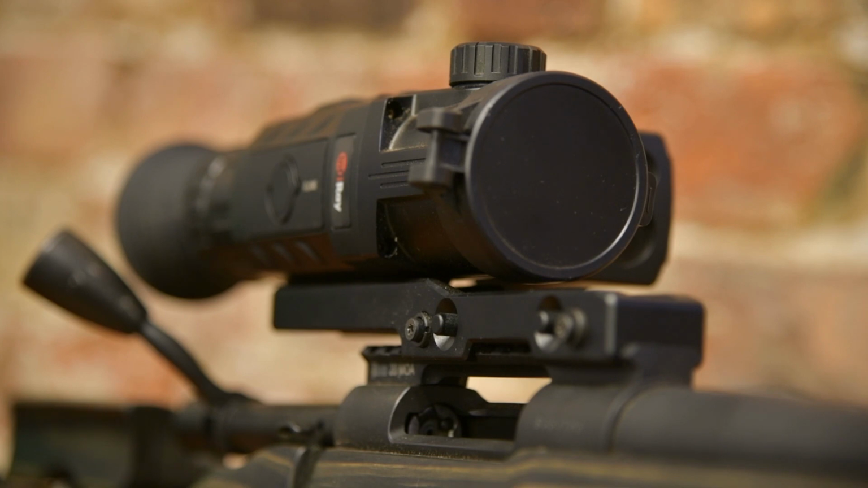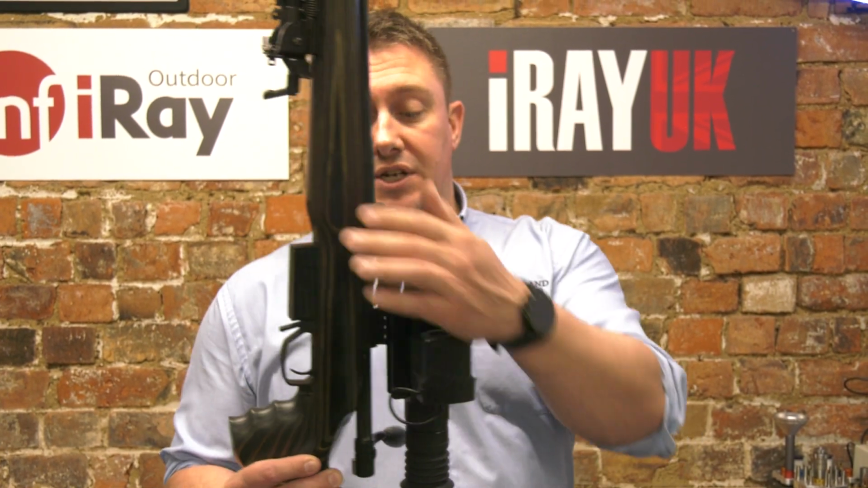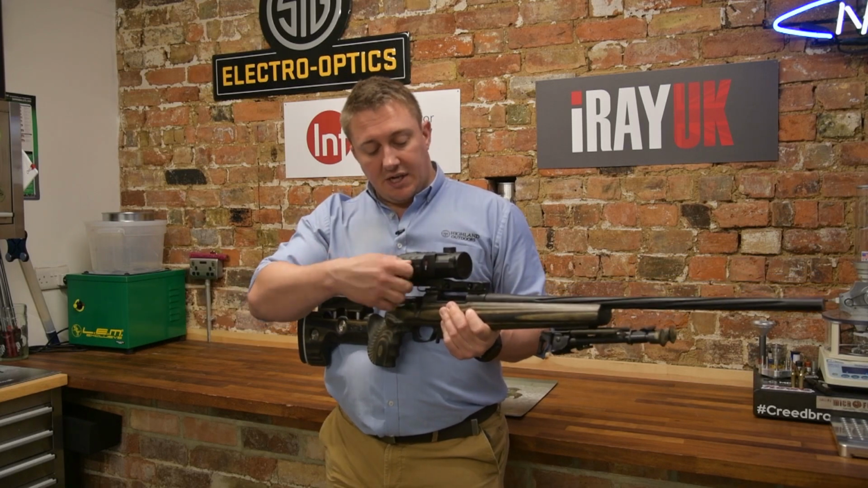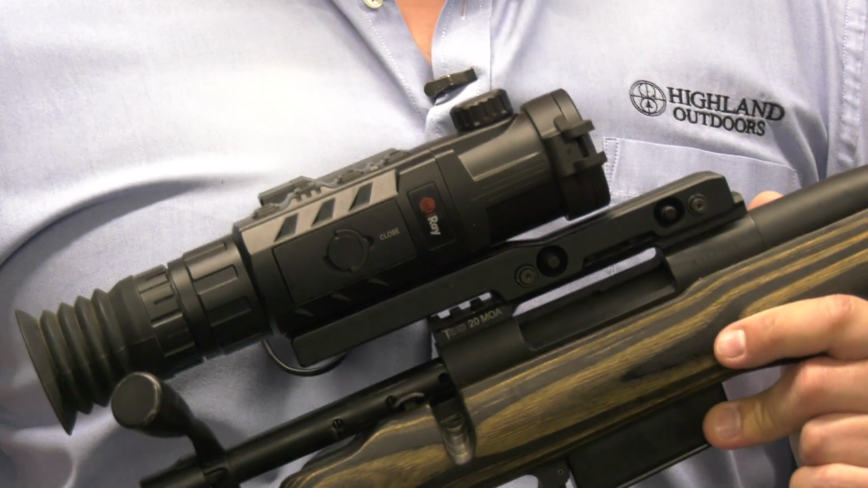As you can see here, it's a super heavy duty, high quality mount, quick release, so you can swap it between rifles as you need to. Now, you've got 8 hours of battery runtime on this, and if you need to change the battery for whatever reason, it's a quick change unit. So even if you forget to switch it off and leave the unit in standby, you're back in the game nice and quickly.